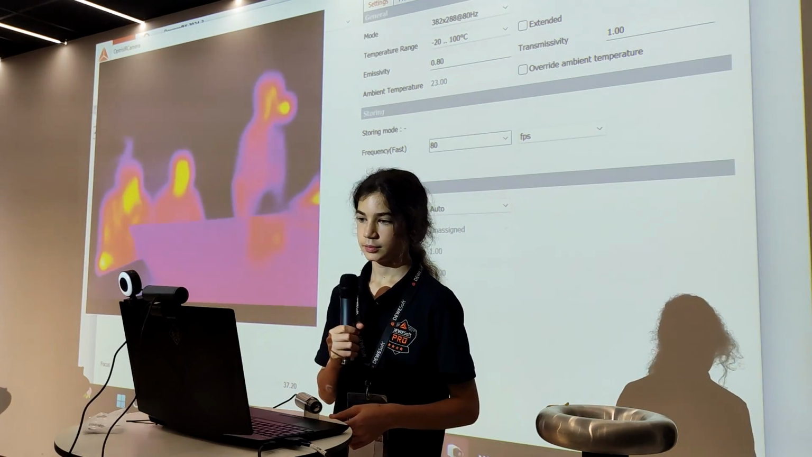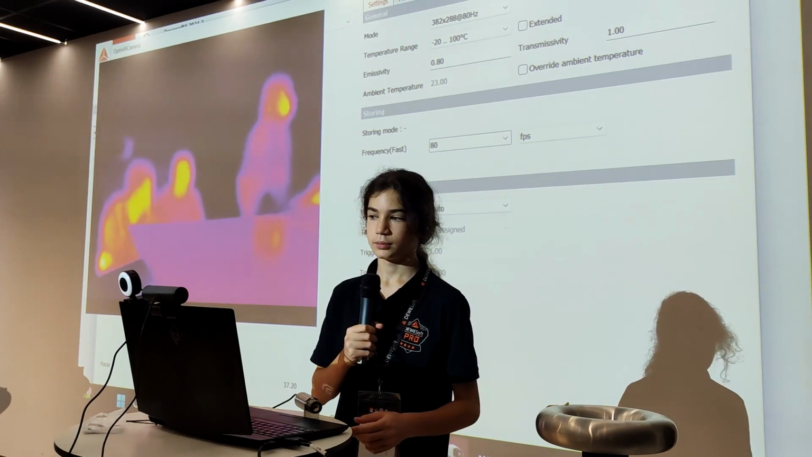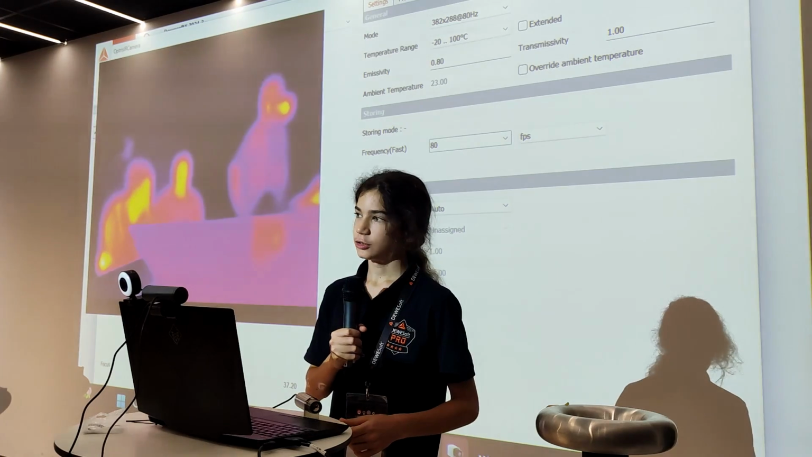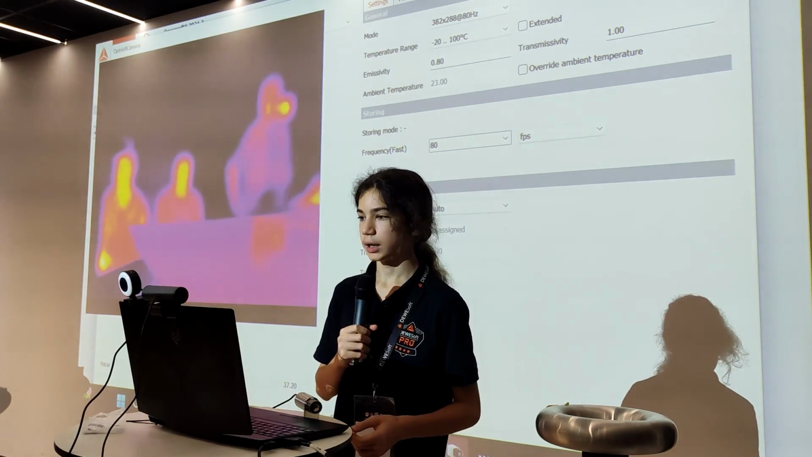I thought emissivity plus transmissivity plus reflectivity, you get a negative reflectivity. But you can't get negative reflectivity, because 0 means that it doesn't reflect any light.